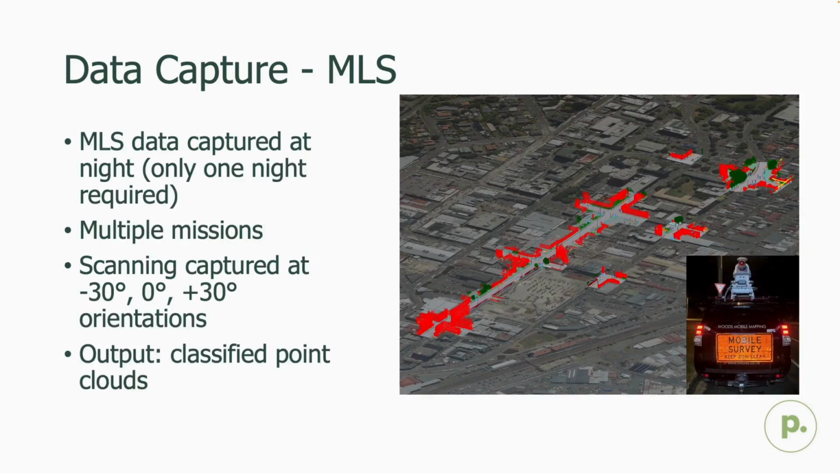Which brings us to the next phase. So the MLS capture phase. This portion was completed by Woods. It was completed at night, and this was in efforts to maximize the data capture. At nighttime, there's obviously less traffic and a smaller number of cars that are parked, which could obscure areas from the scanner. And due to this happening at night, the camera systems were not used, so the final point clouds contained no true color information.